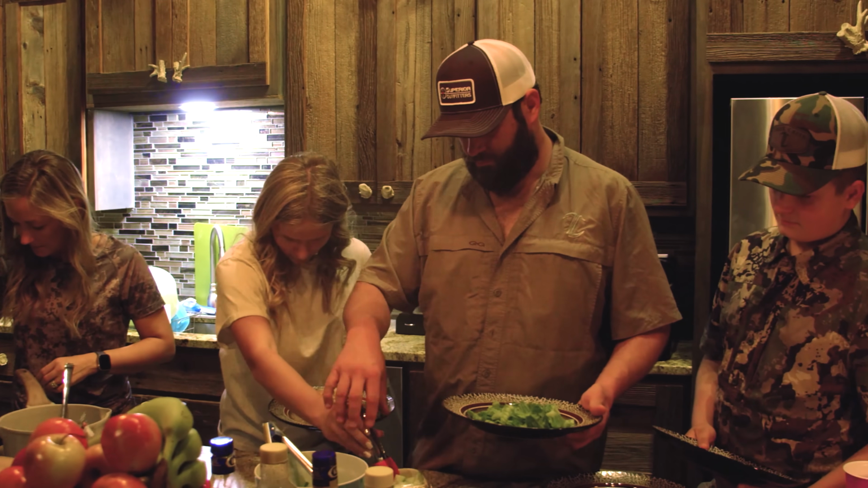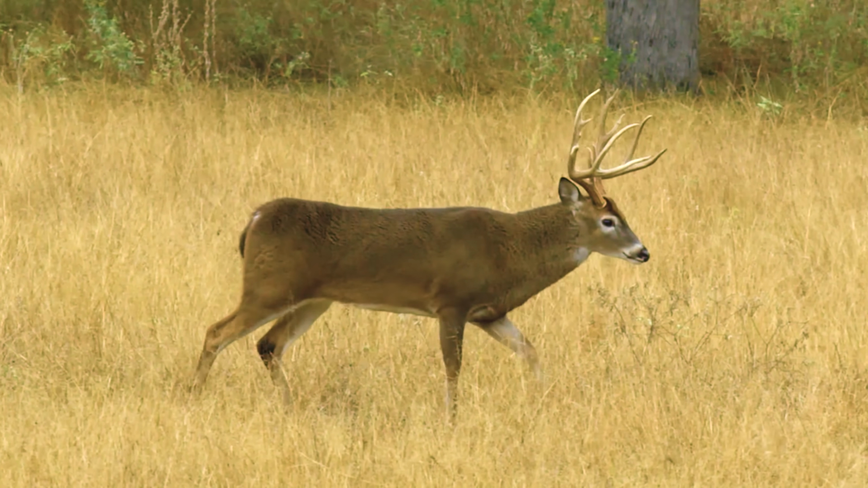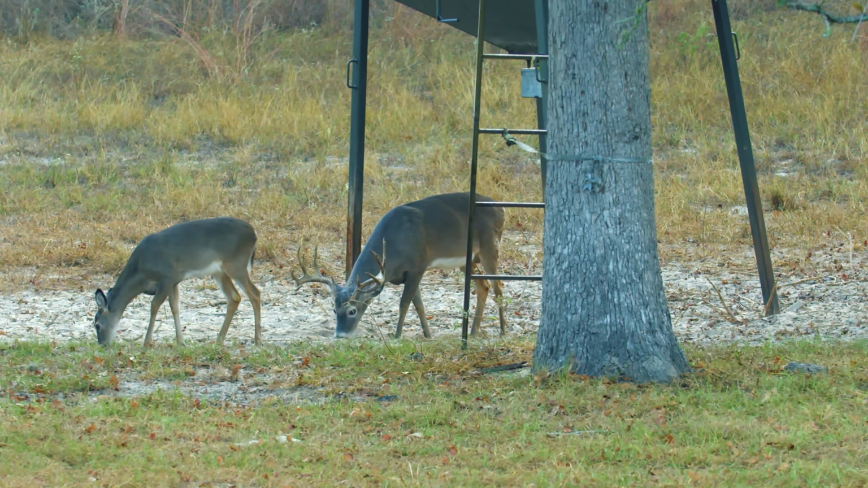What happened, the Tillers came down, and we took them out on a deer hunt first, but we took Colton. Now Colton is Taylor's brother. And Colton wound up shooting a really nice management buck with us.